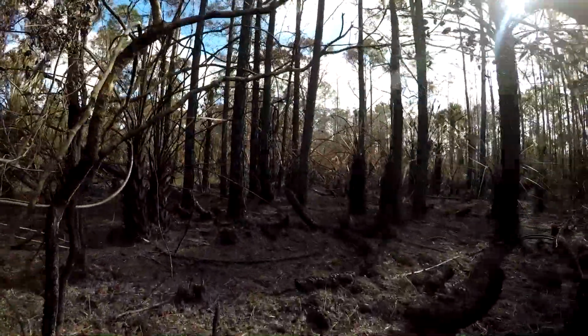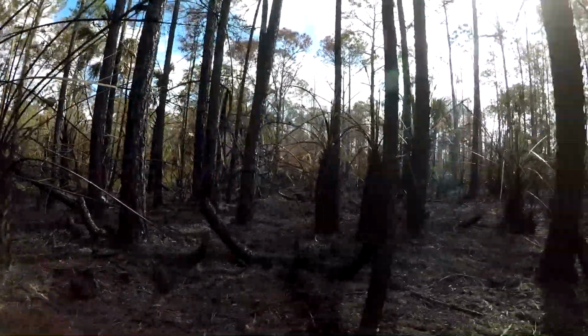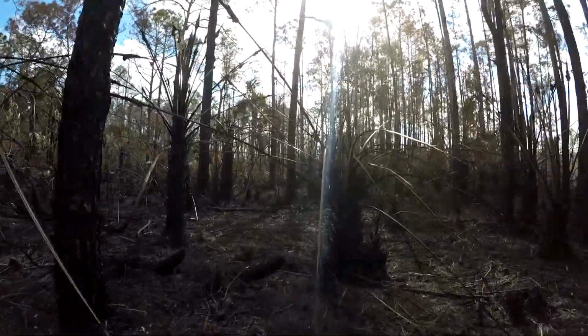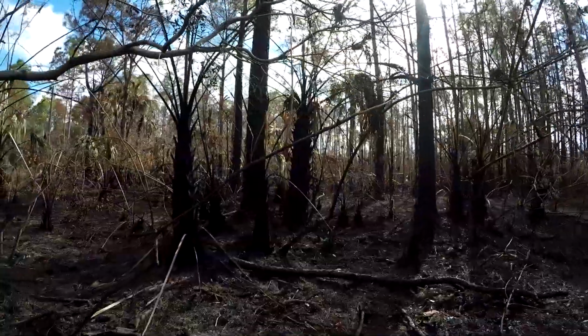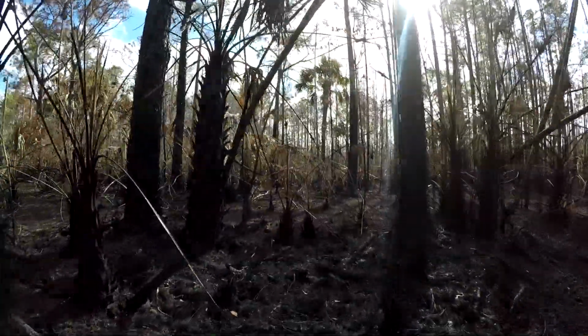On a Thursday, I saw a posting online that said that they were planning a prescribed burn in the area where I put my camera. So I looked at the map where they had it shaded, and I could see that my camera was right in the middle of it. And at the bottom of the posting, there was a phone number that you could call if you had any concerns or any planned activities.